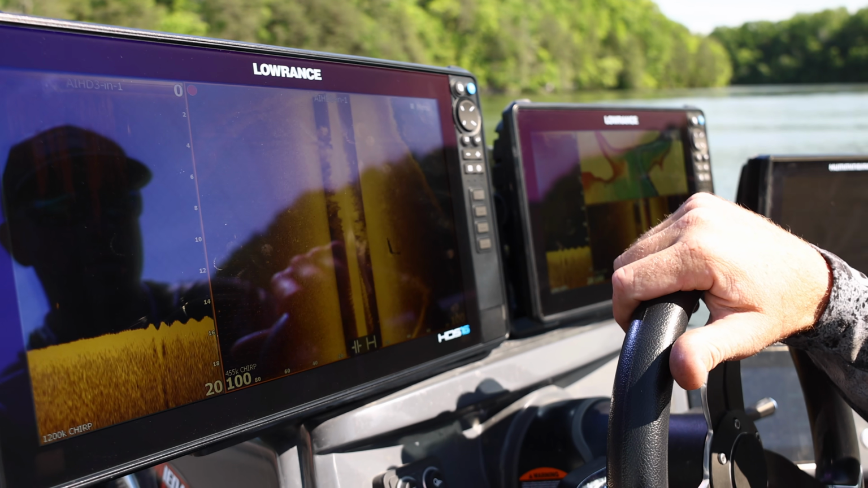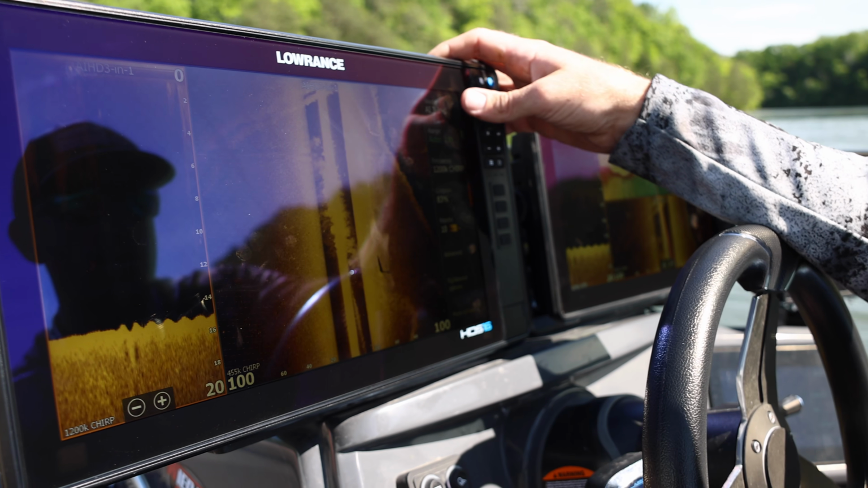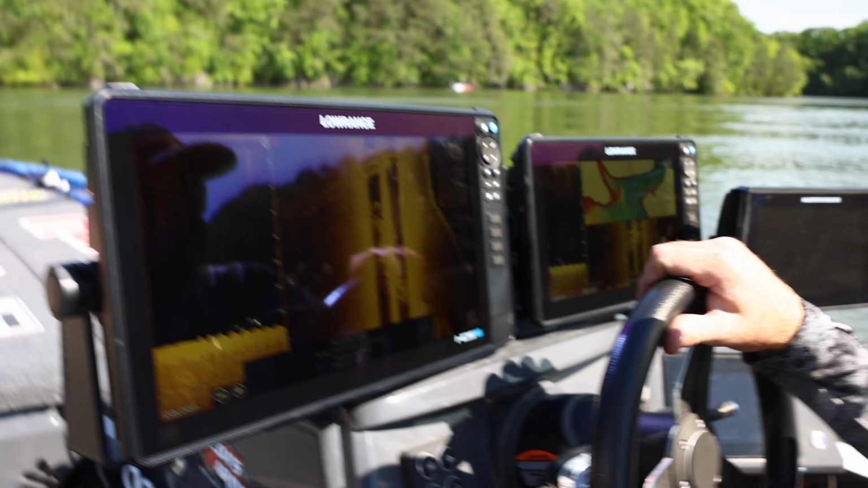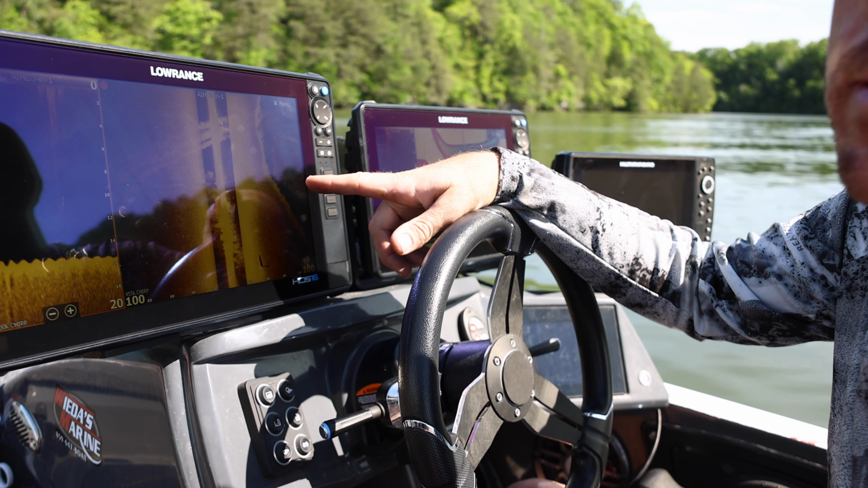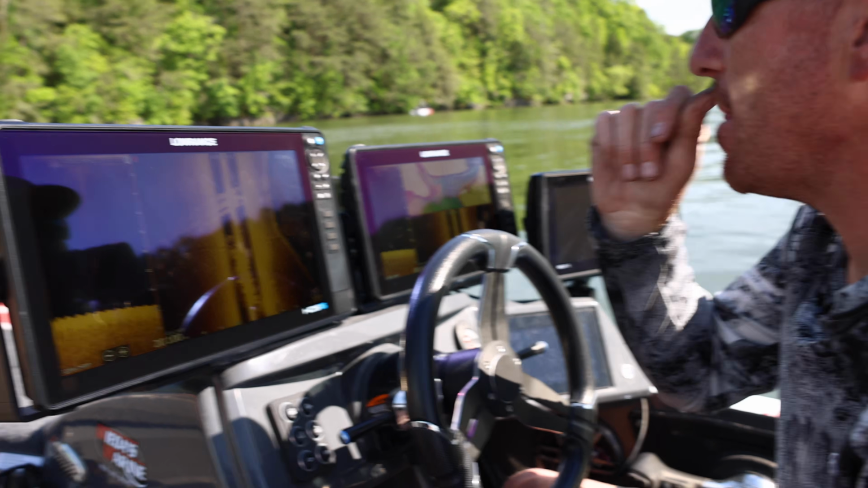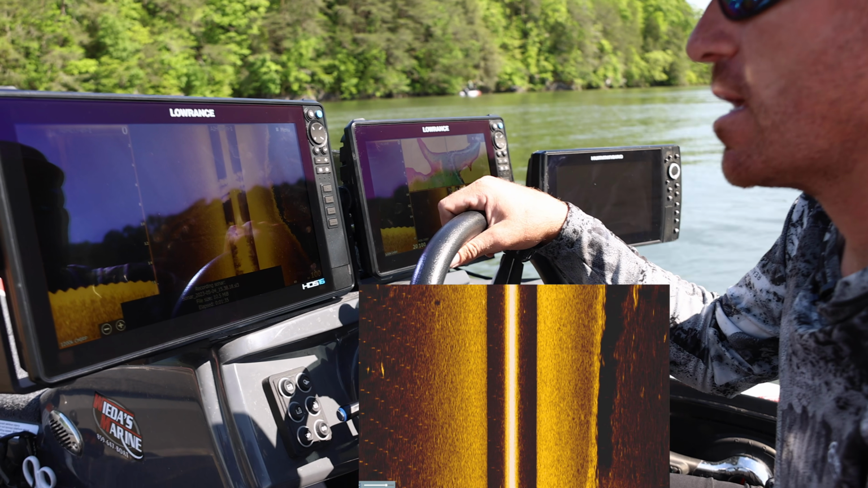Let's see here. Now I do have my down scan on 1200, so that might be something too. That's probably what it is, Brody. So I have my down scan on 1200, and then if I have my side imaging on a higher frequency, then you might be getting too close, and that's what you're getting your interference at. That actually could make sense. You have two frequencies that are too close together maybe, I don't know.